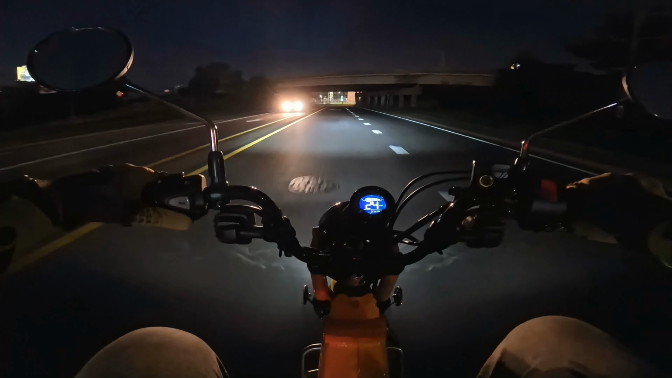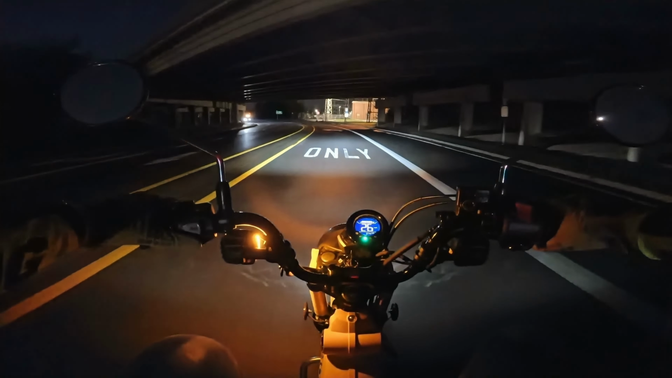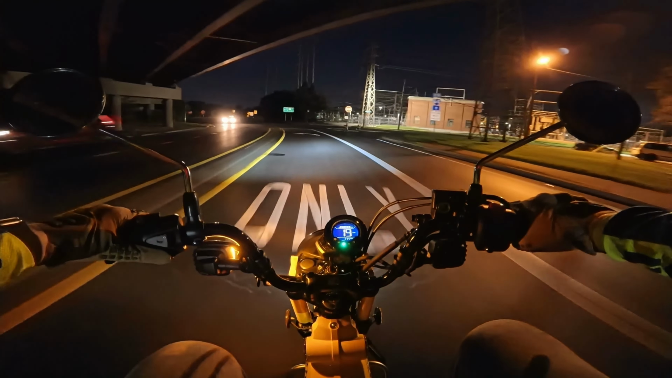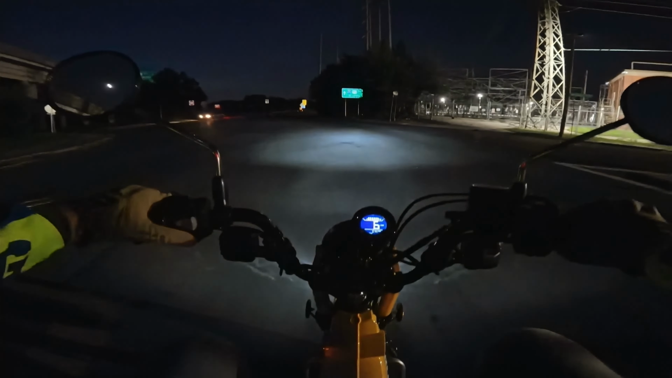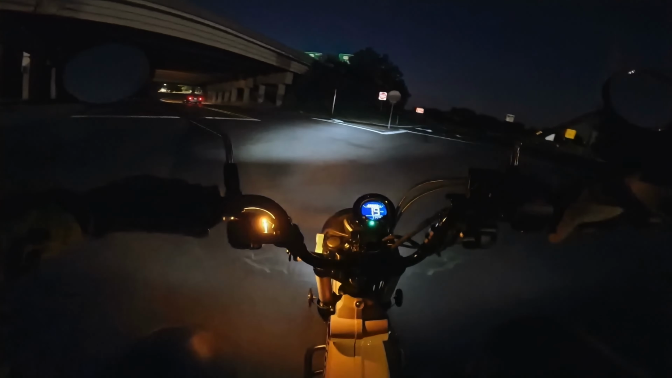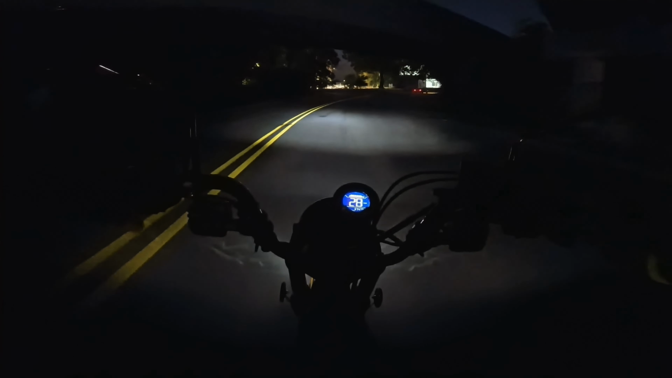It's a little bit darker on this end. I believe this is Northwestern Parkway, I think.